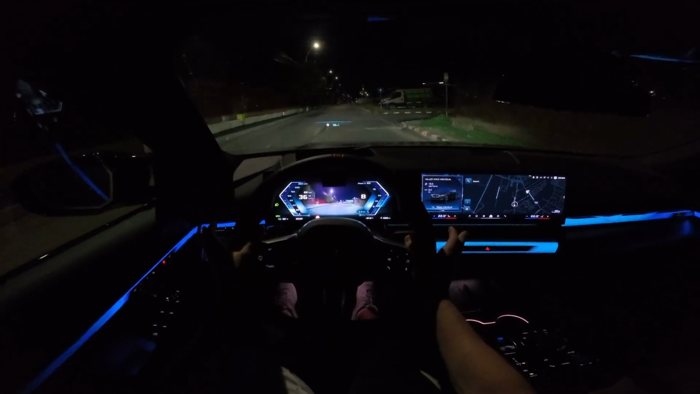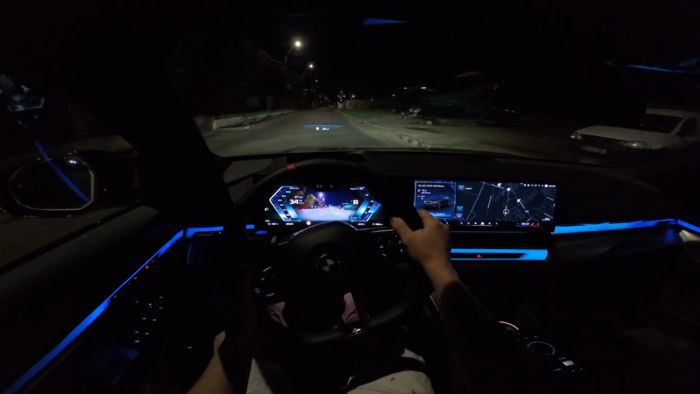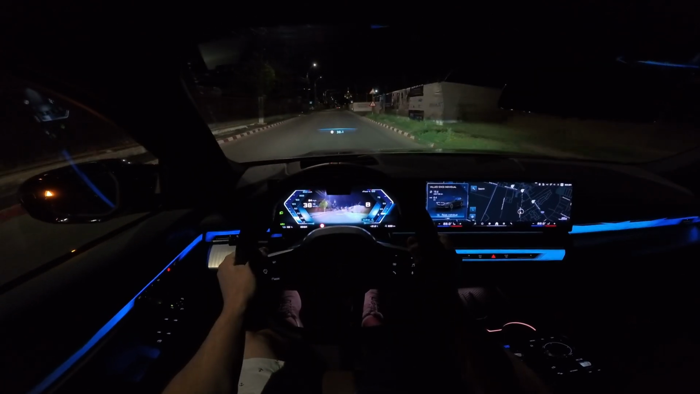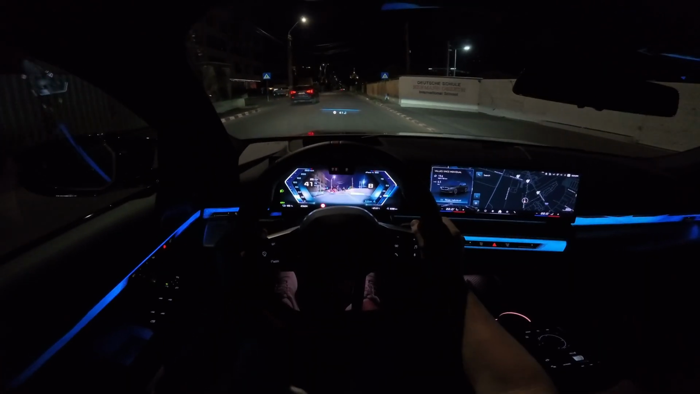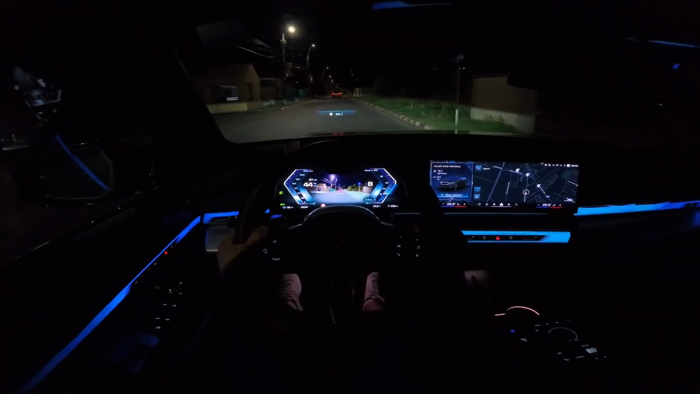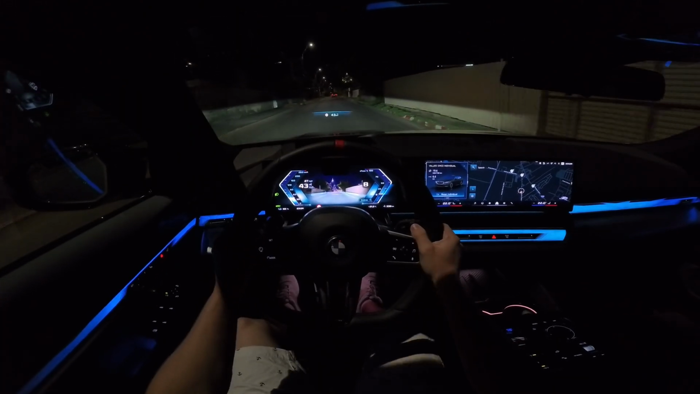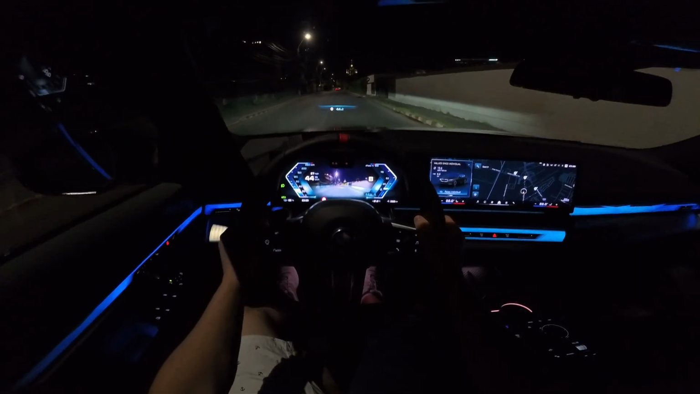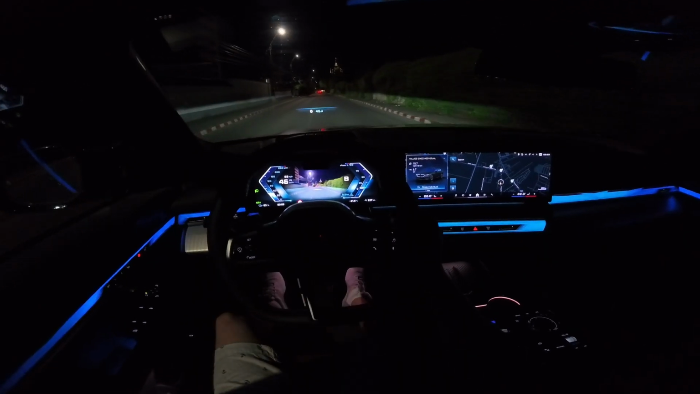So they are adaptive, depending on the driving situation, they will adapt. When you drive in efficient mode, you definitely have it in the most comfortable setup possible.